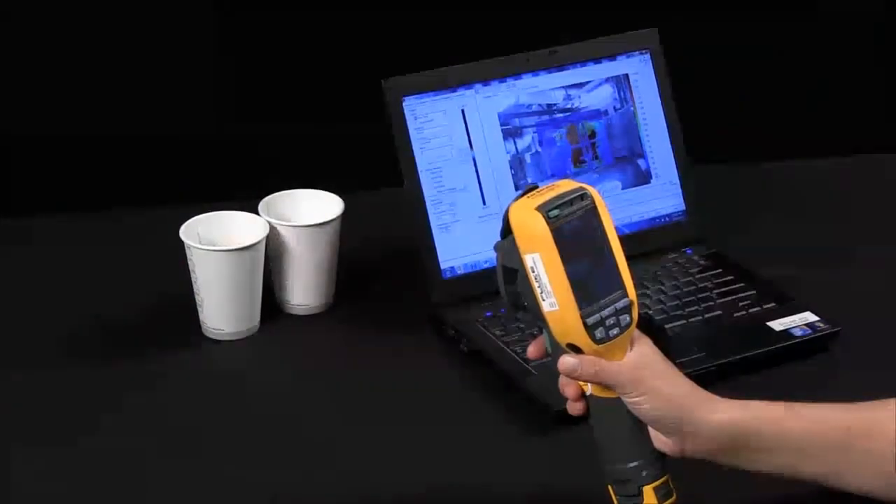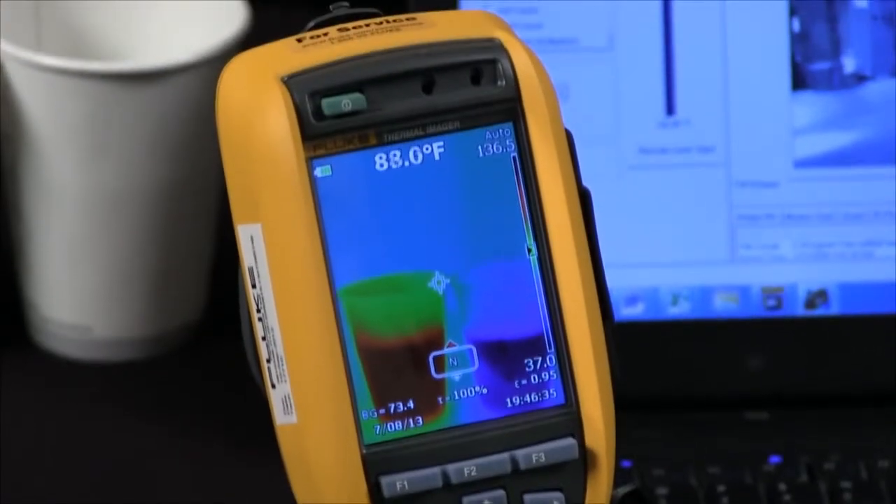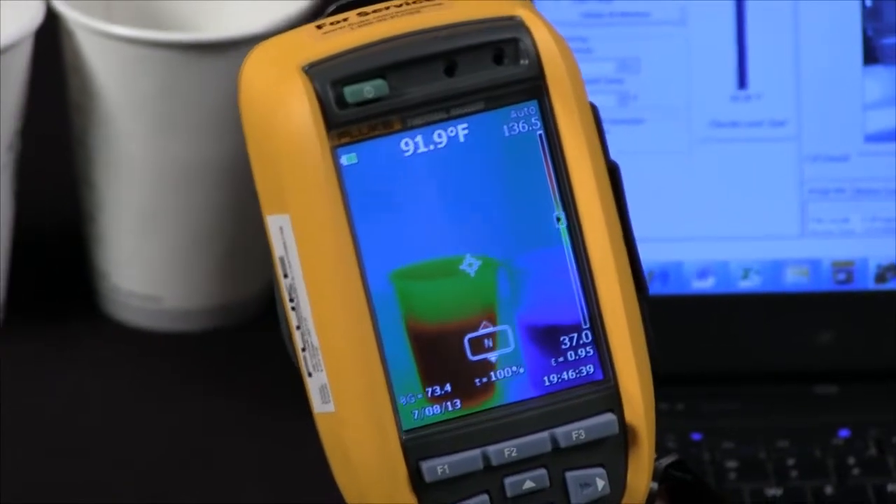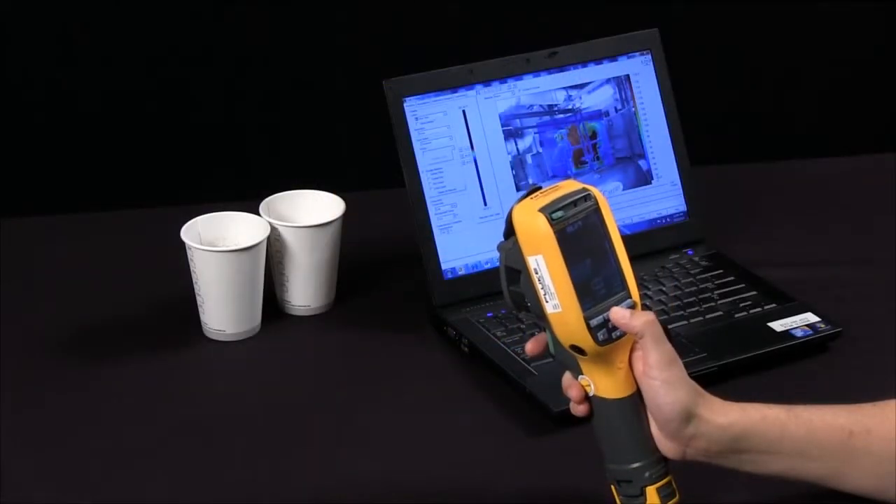Today I'd like to discuss Fluke's IR Fusion technology. As you can see, I have a Fluke thermal imager in my hand here, and I'm looking at a cup of hot water and a cup of cold water. And you can see the image is in full thermal.